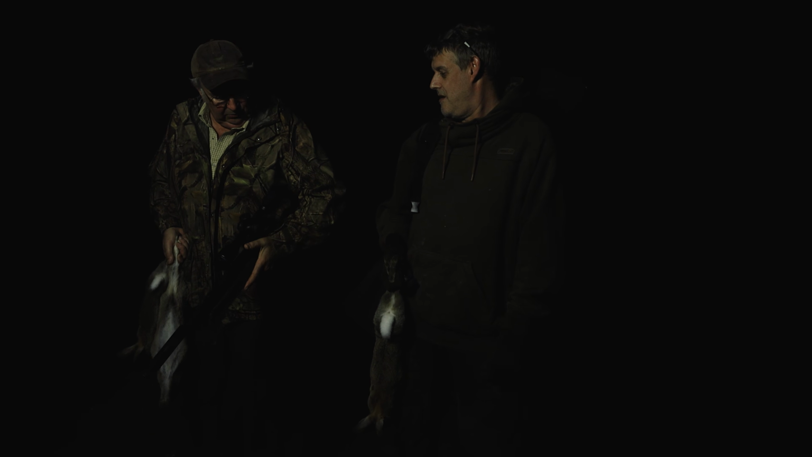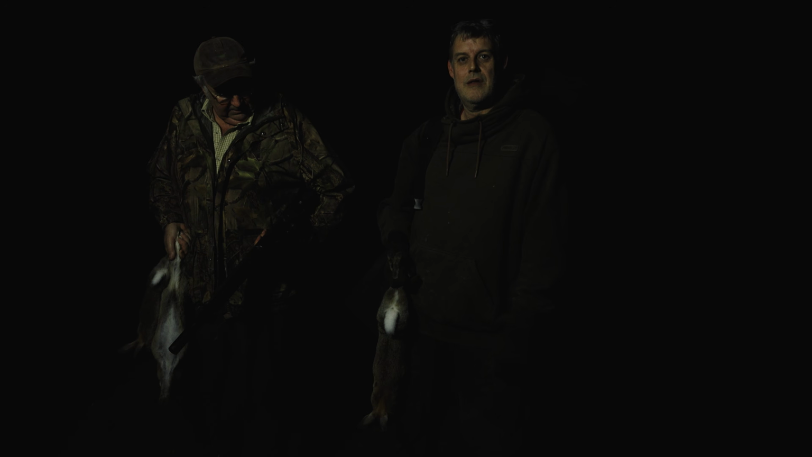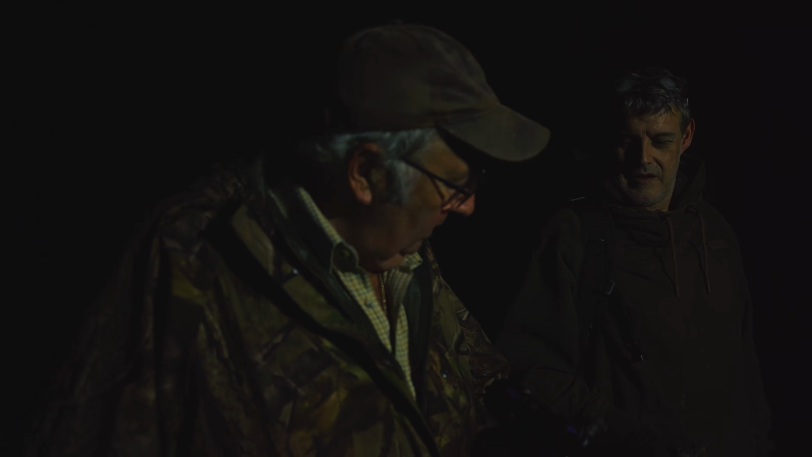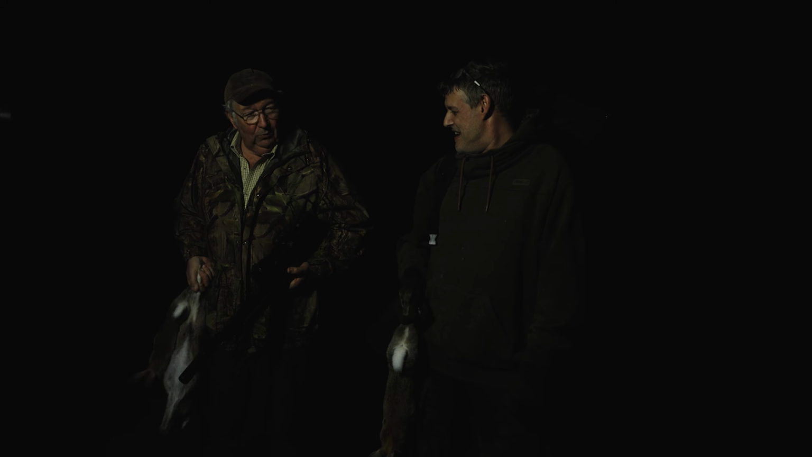They've got a quick start function, so you're not waiting for them to warm up for about 30 seconds. Impressive. These are really, really easy to use. They're not cheap. They're not there to replace day scopes. They are a specialised piece of kit, but my God, what they can do within that specialised area is nothing short of amazing. I started off as a bit of a sceptic, and I think we've both been re-educated. Converted. Yeah, that's all the proof you need, really.